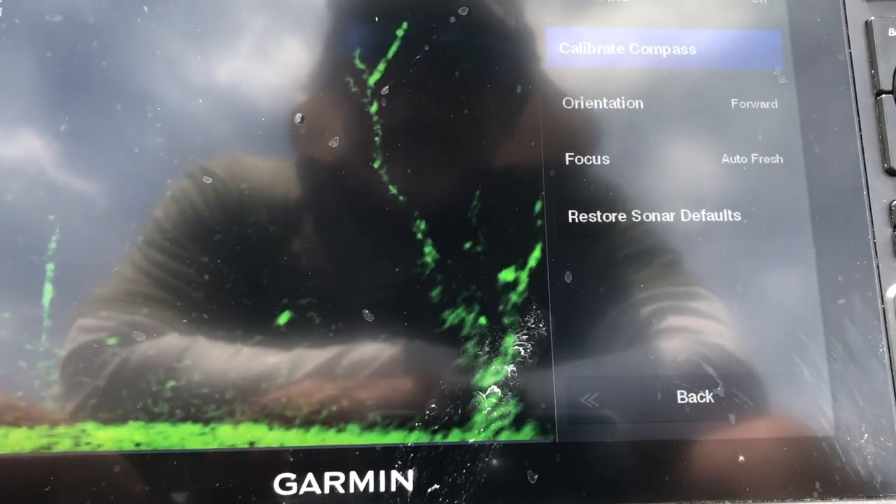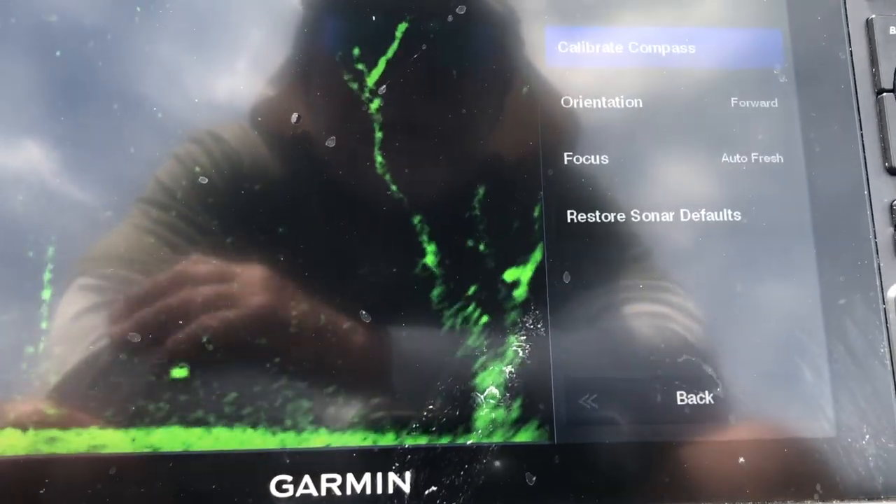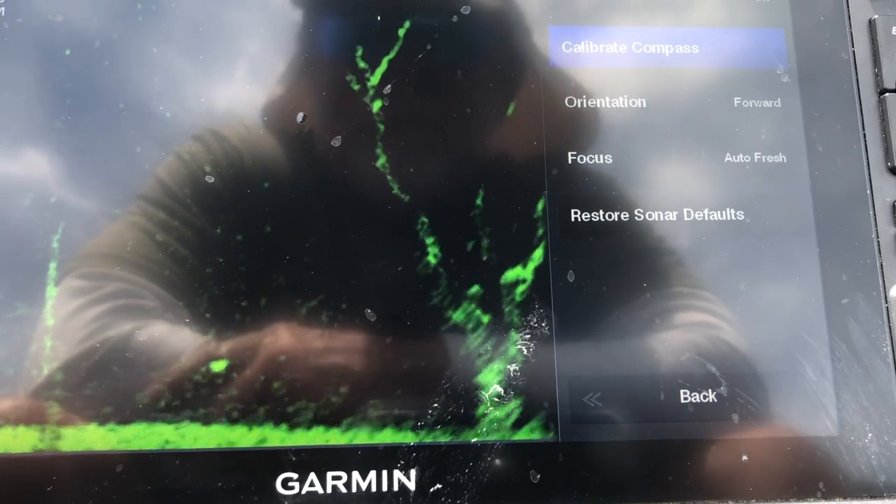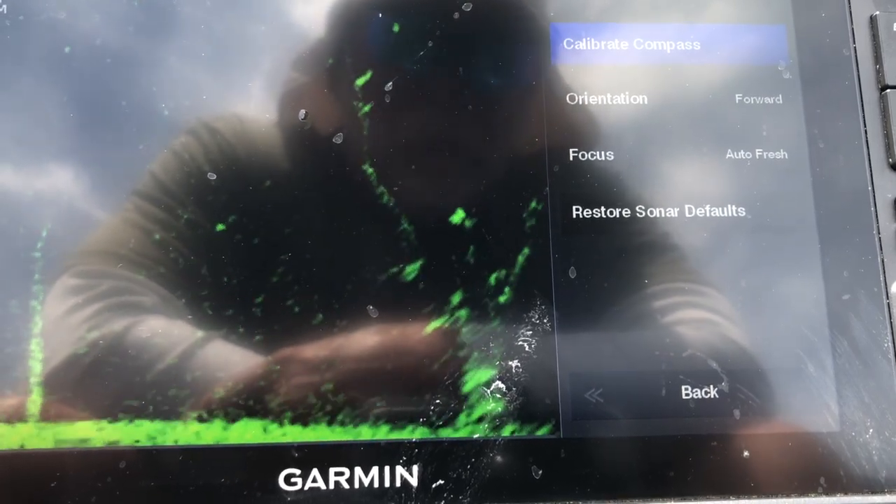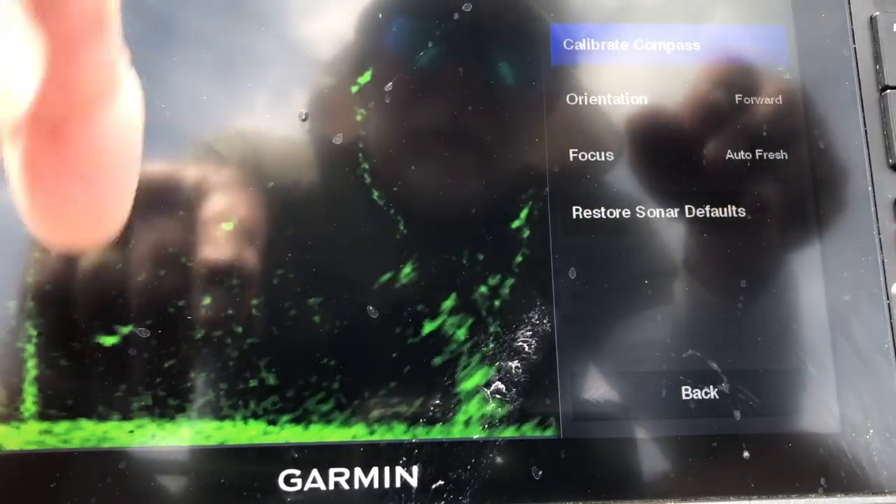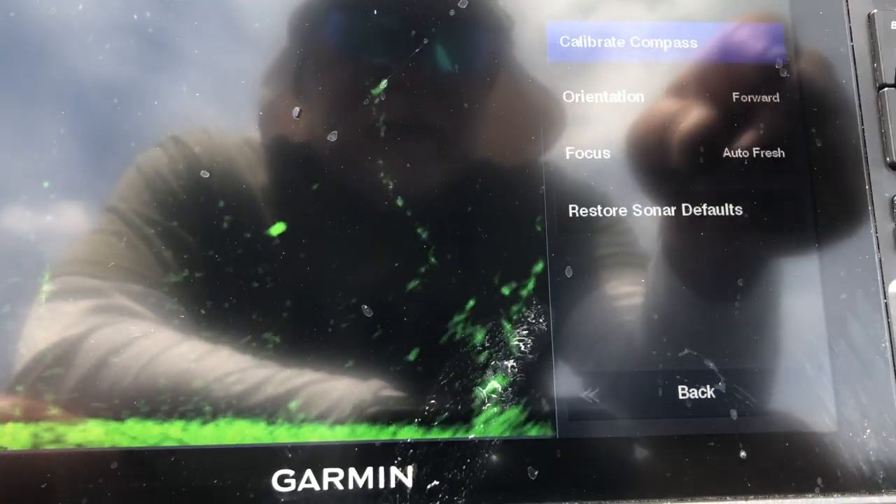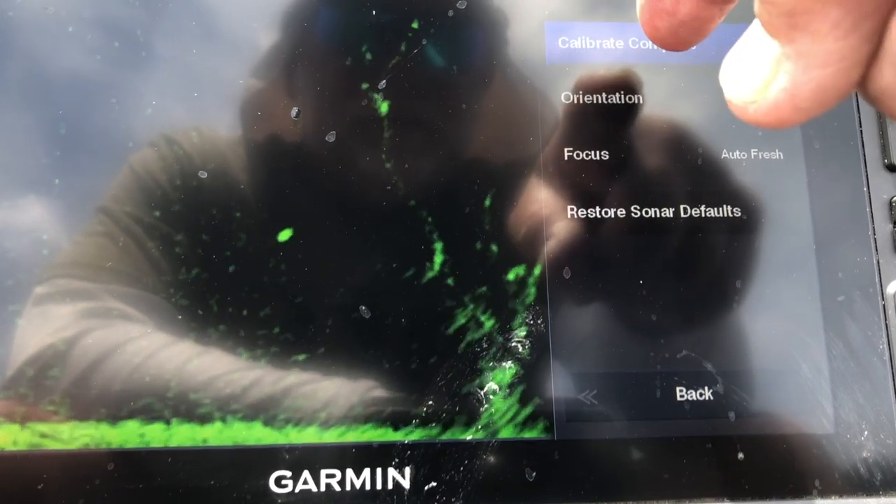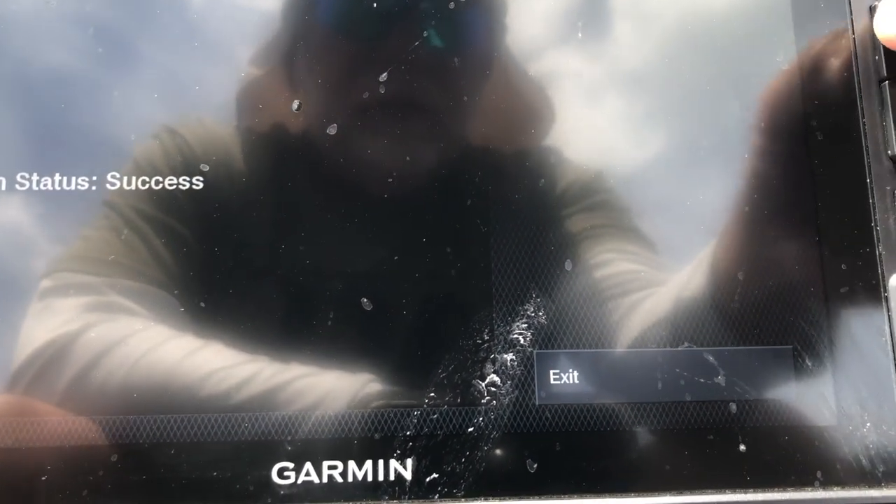Calibrate compass. After all the stuff that I went through this morning, the other day with losing my video and my live scope, they had me reset everything. When I got out on the water this morning, the doggone bottom of the lake here was diagonal. It was like this. So what I did, I went to calibrate compass, and I hit calibrate. You see it's already successfully calibrated, but you hit